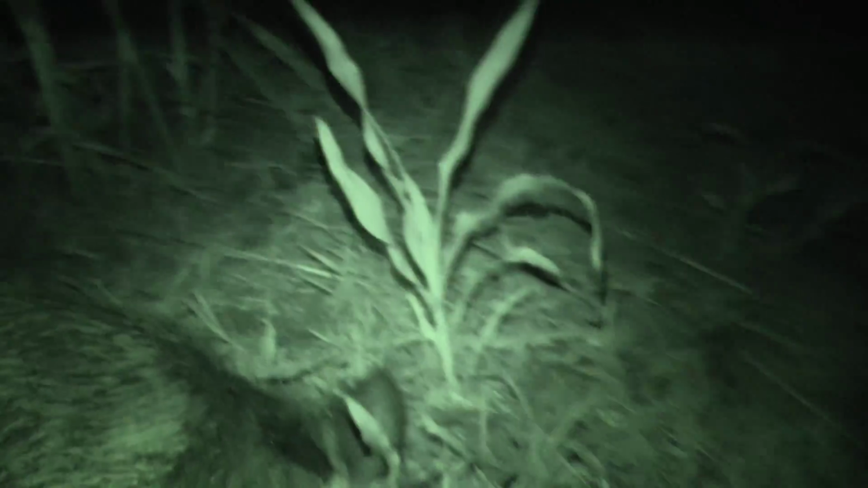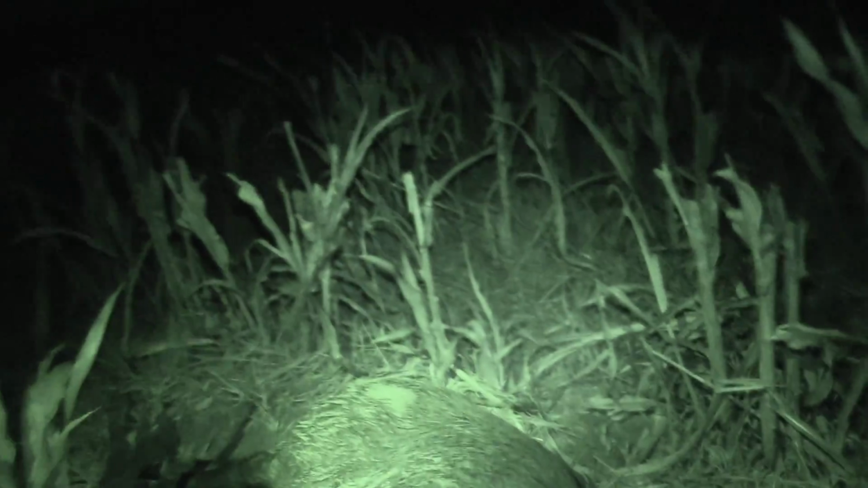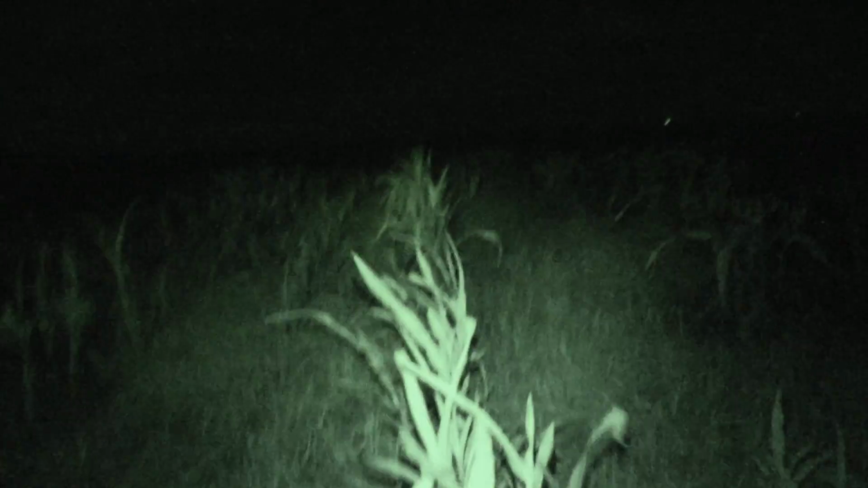He's a good sized pig, and you can just catch a glimpse of him every once in a while. Now down the rows you can see something, and that's how I found him. I started walking down the middle and going down the rows.